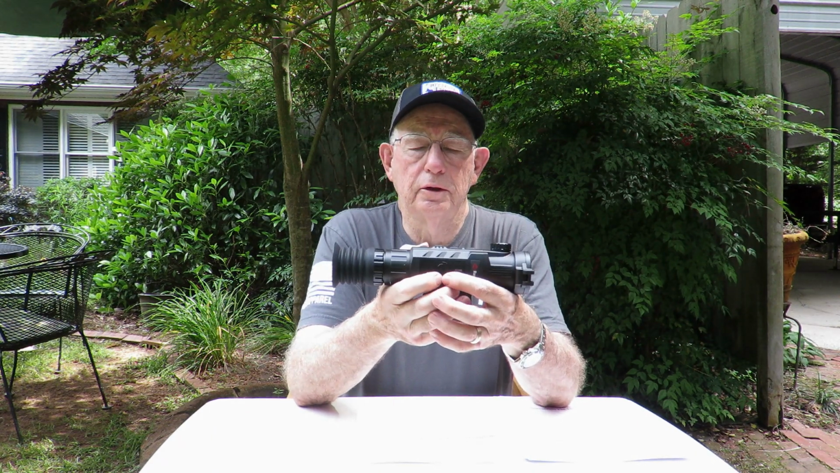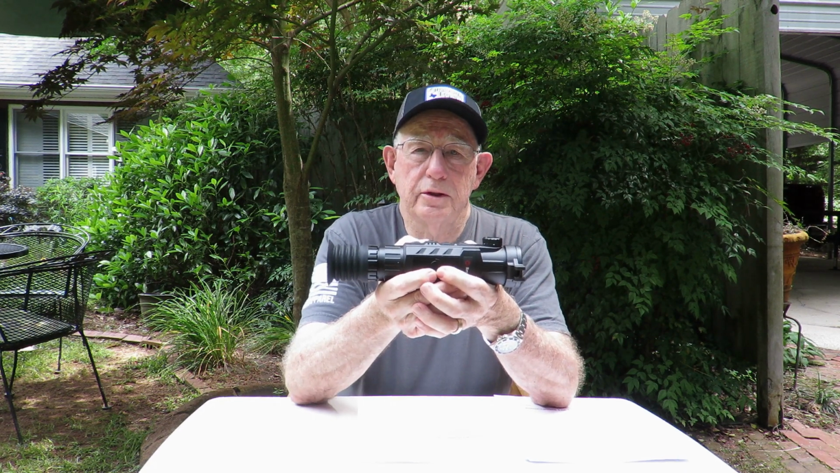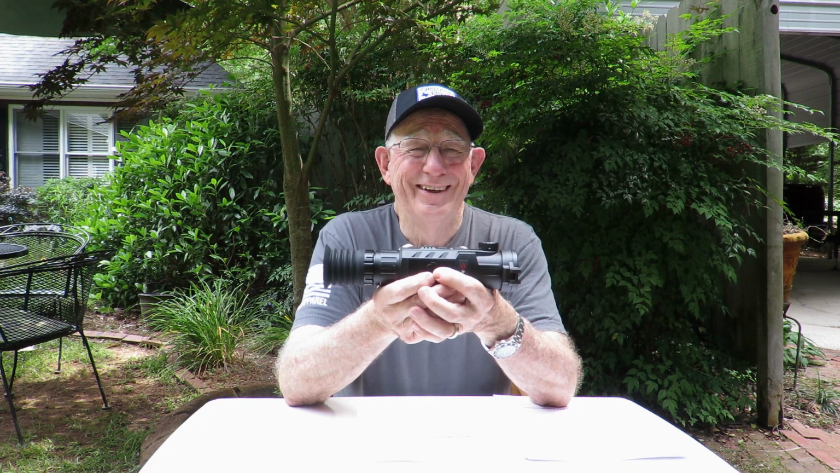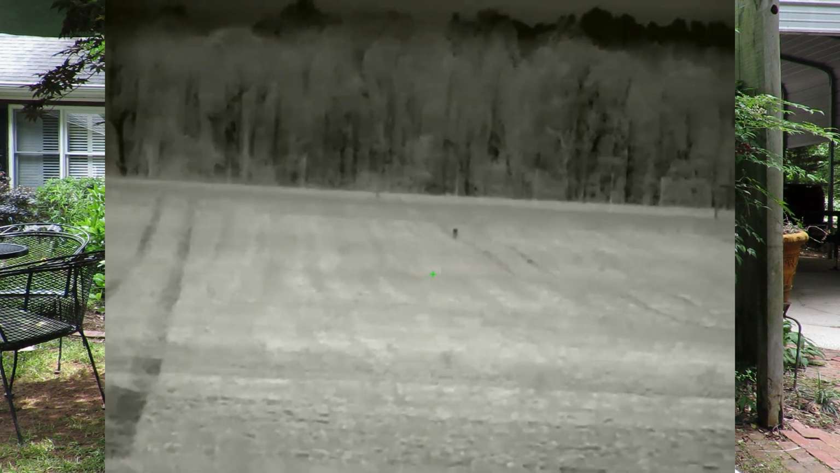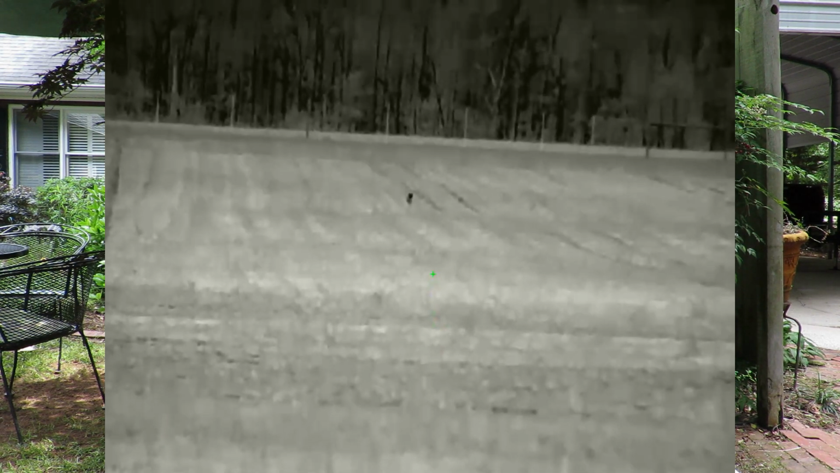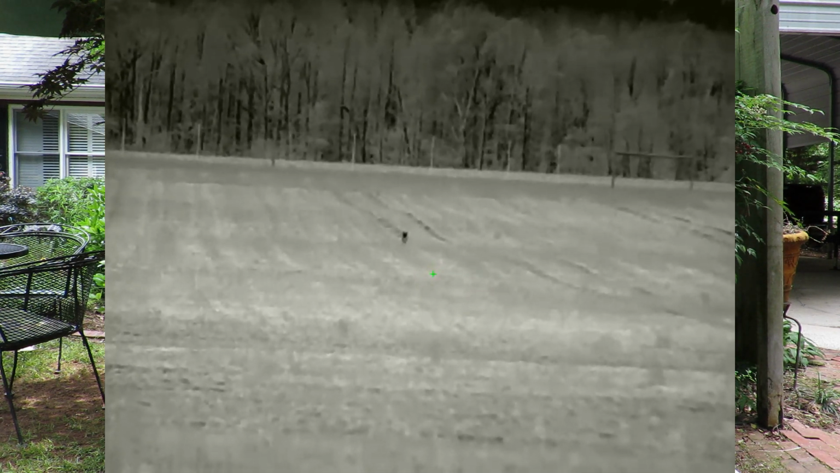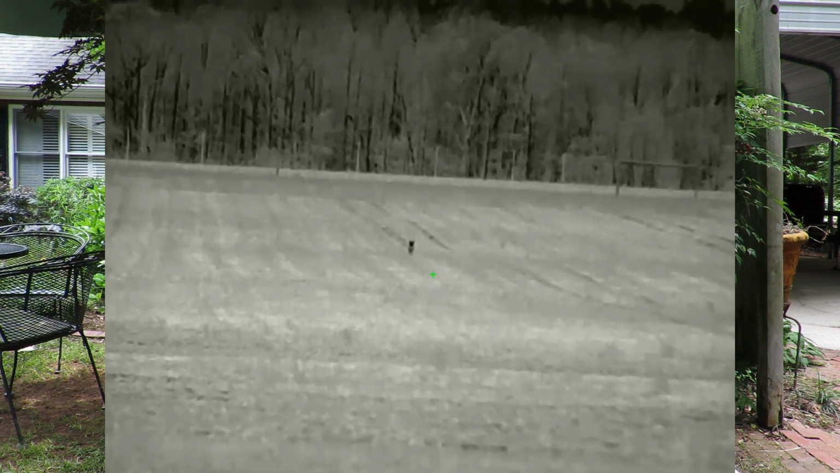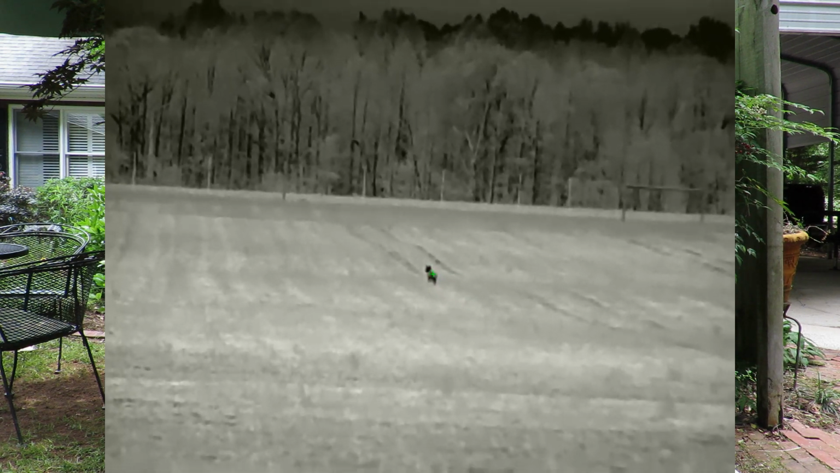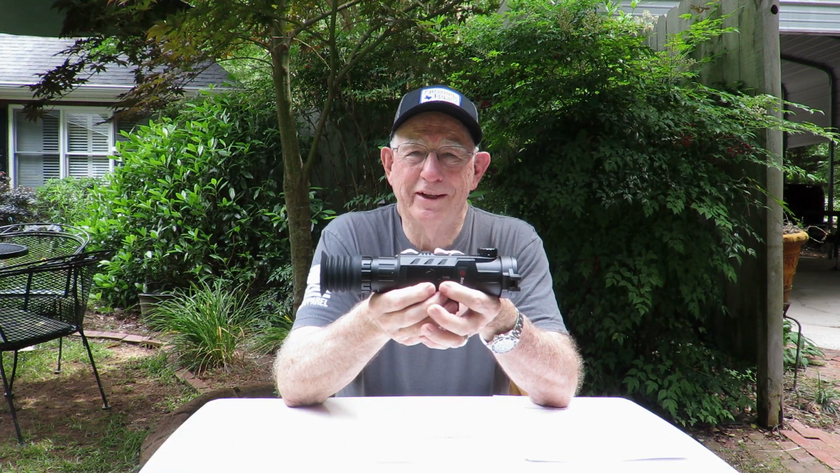On some of the videos that are available on our channel, you'll get to see some of us taking some coyotes at pretty long range, especially Doug. I mean, Doug can reach out there and touch those coyotes at long range with that .22, with a scope like this, and you get to see them in action. We had one coyote come in from about 400 yards, and he got out to about 220 yards. He just stopped. He knew something was wrong, but it was too late. Doug just hammered him with that .22, and the scope made it look real easy.